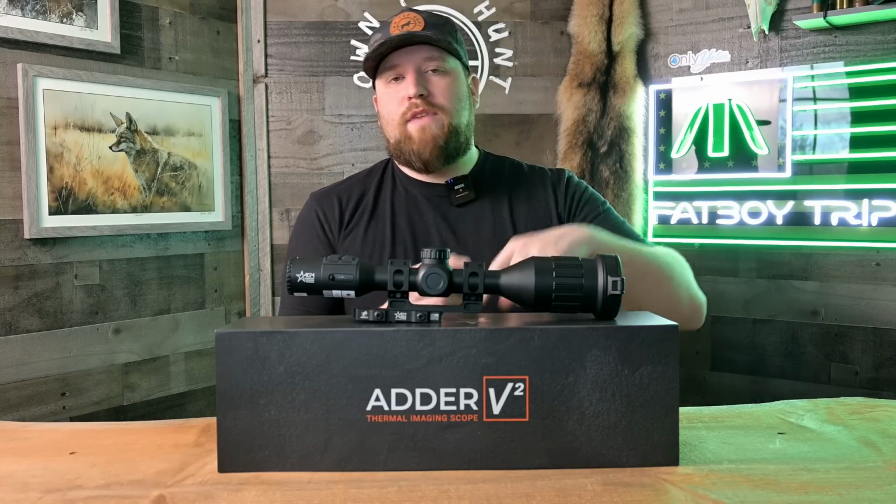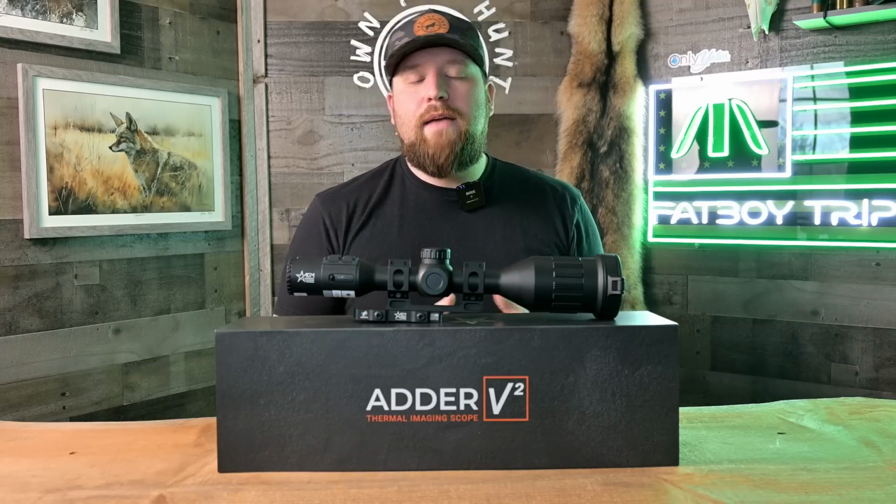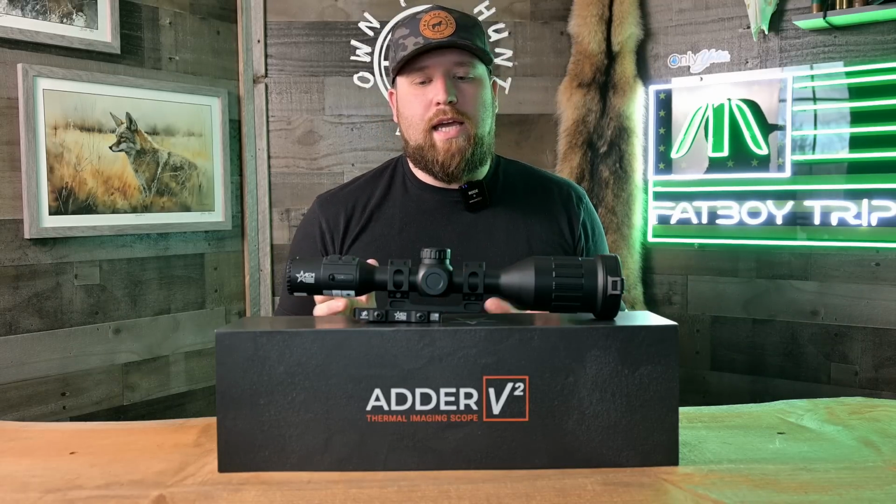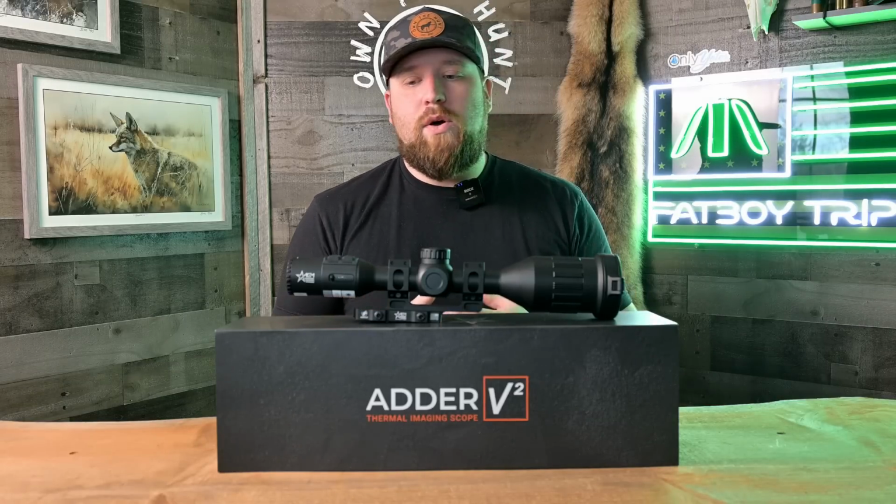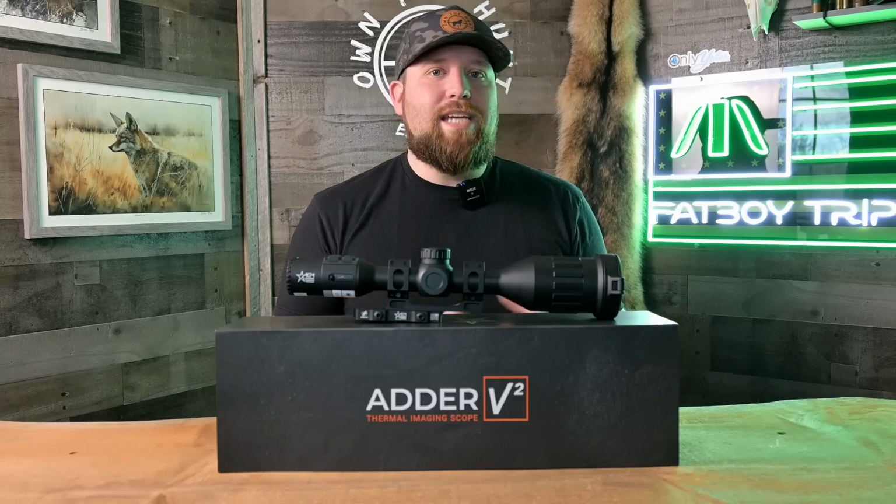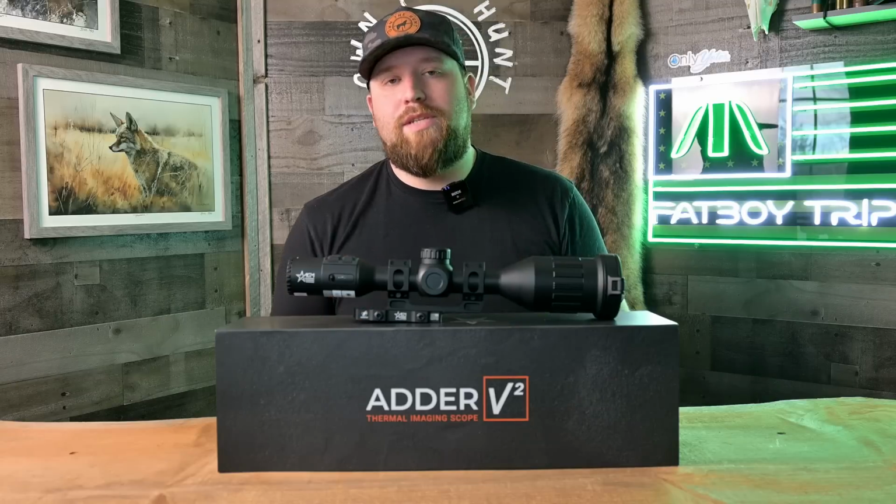But with this scope, you actually have to go into the menu, disable ballistic calculation, then go back into the menu and turn on continuous laser rangefinding. And that's very, very not user-friendly. It's slow. I don't like it. So I think AGM should really work hard with their firmware to maybe make it easier to swap between continuous and non-continuous when you're using ballistic calculation.